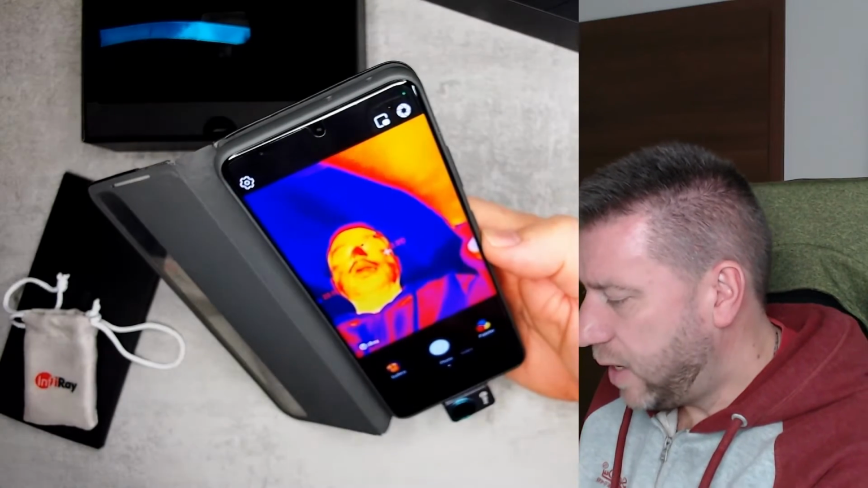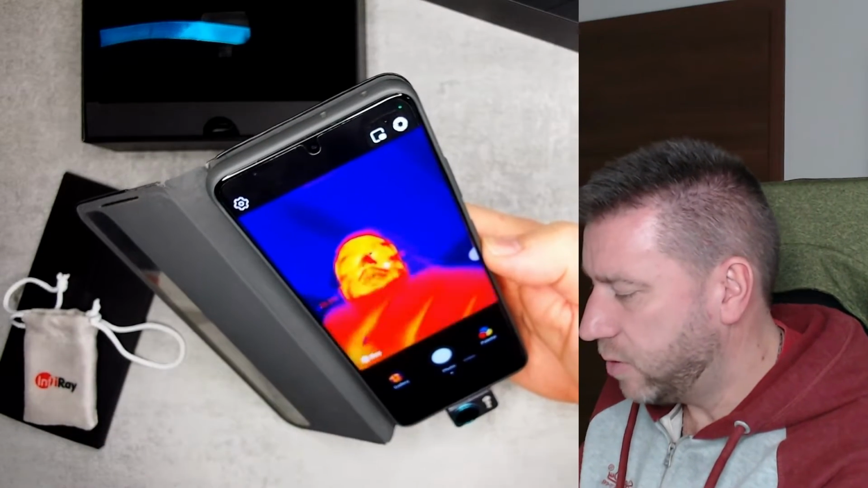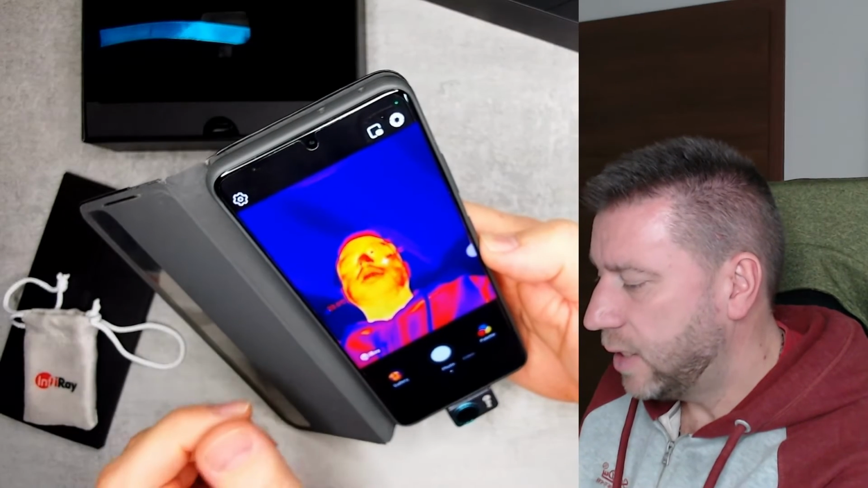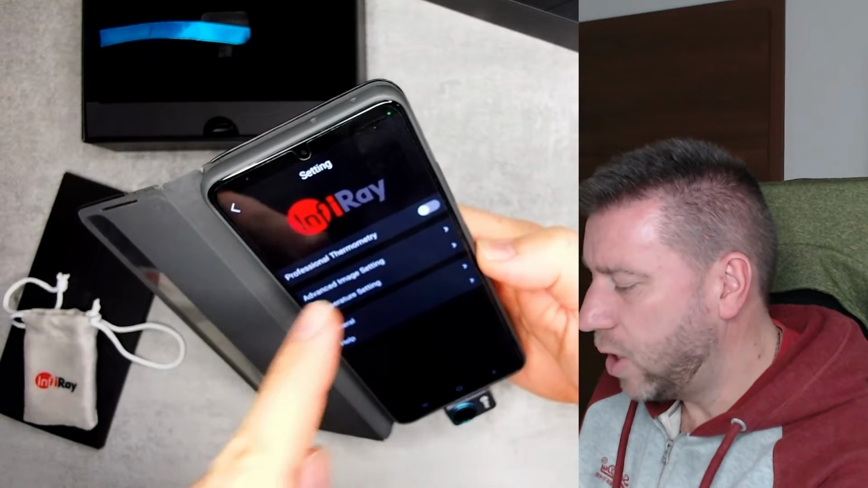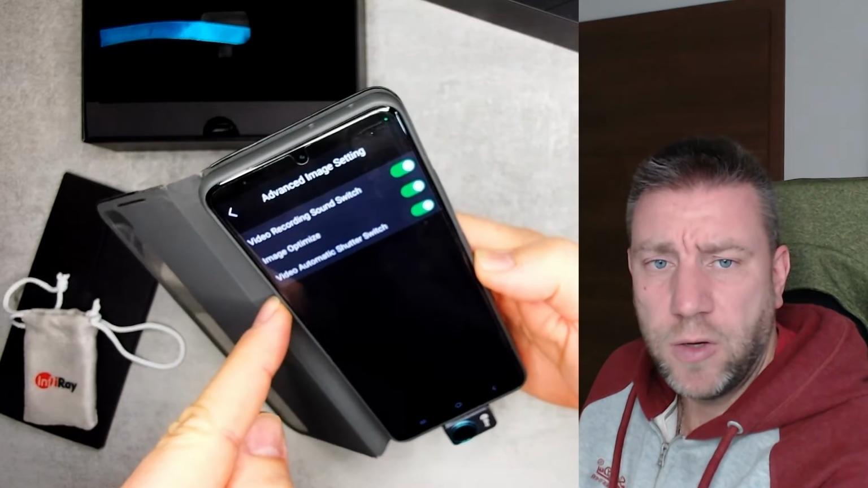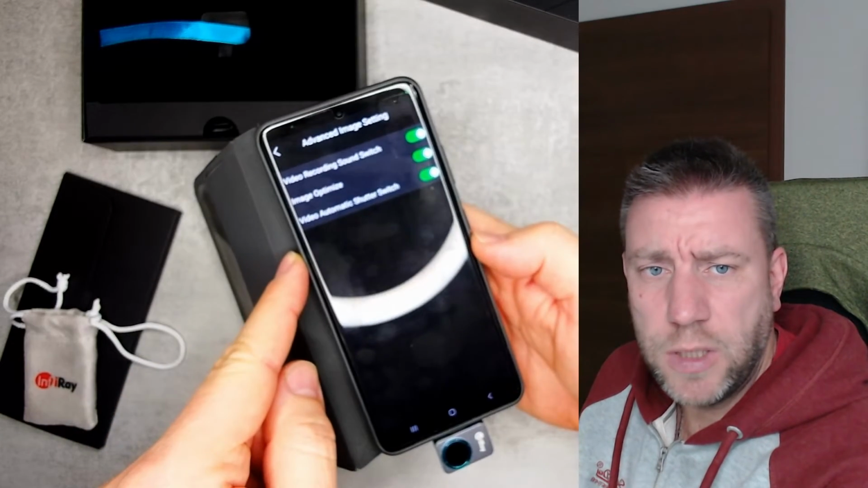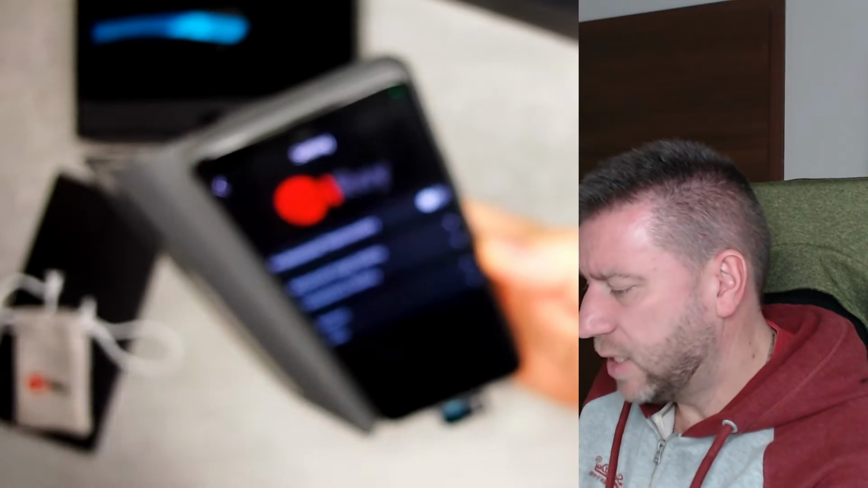And the only other thing I have here, oh, that's only the calibration mode. So that was calibration, that top button. And then in the settings, there is not an awful lot here. Yeah, you can turn on whether you want to record the audio or image optimization or shutter speed. I just left everything in.